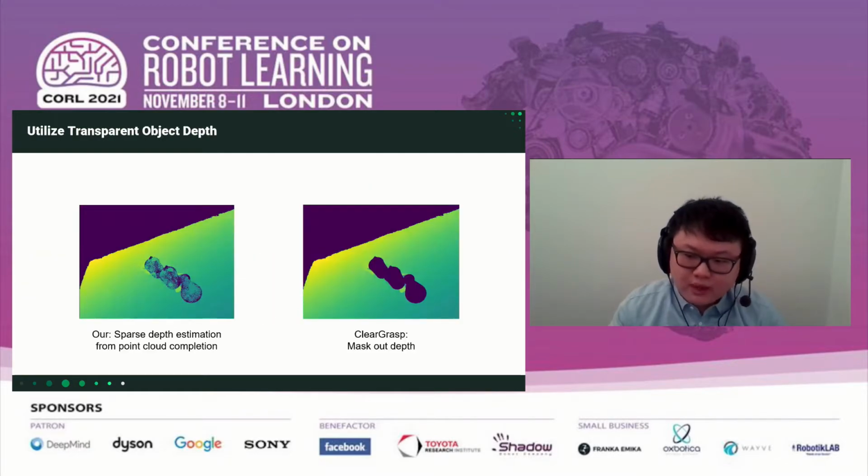With our joint pipeline, one goal is that the distorted transparent object depths discarded by existing methods can be effectively utilized via our point cloud completion module and used to guide the generation of the sparse depth prior, which can be used later on for the depth completion module.